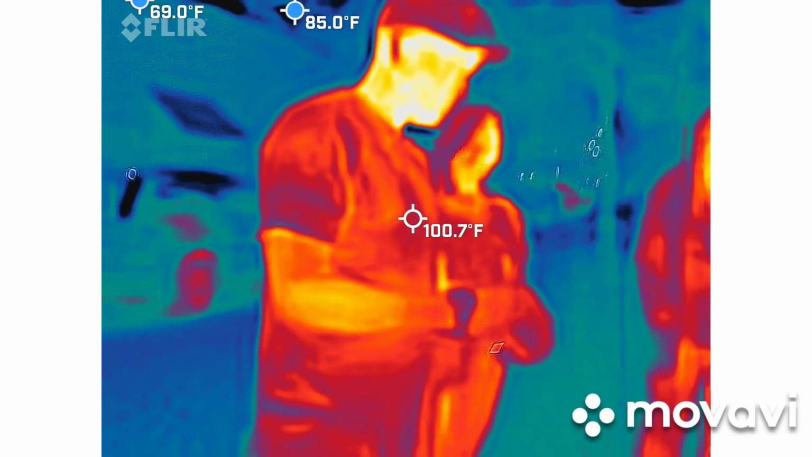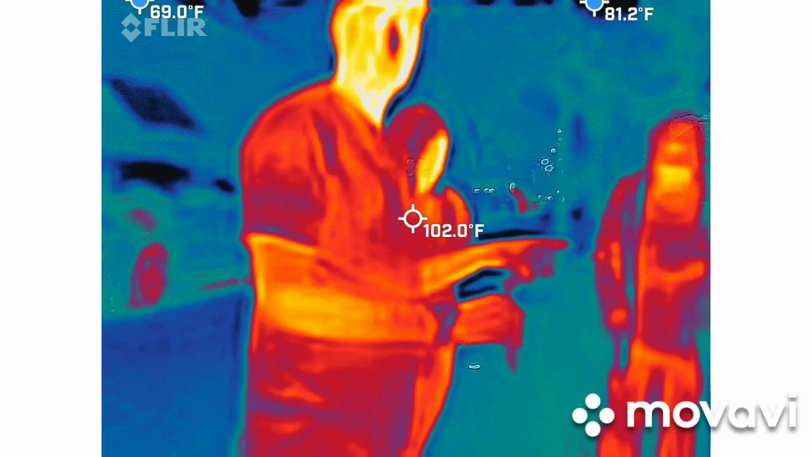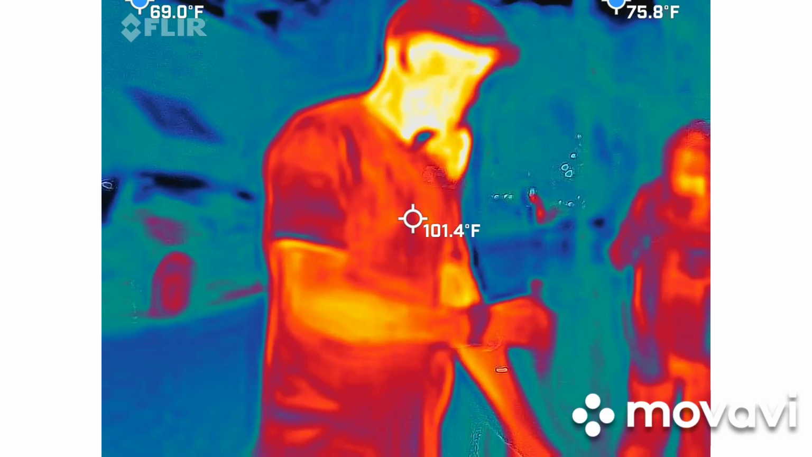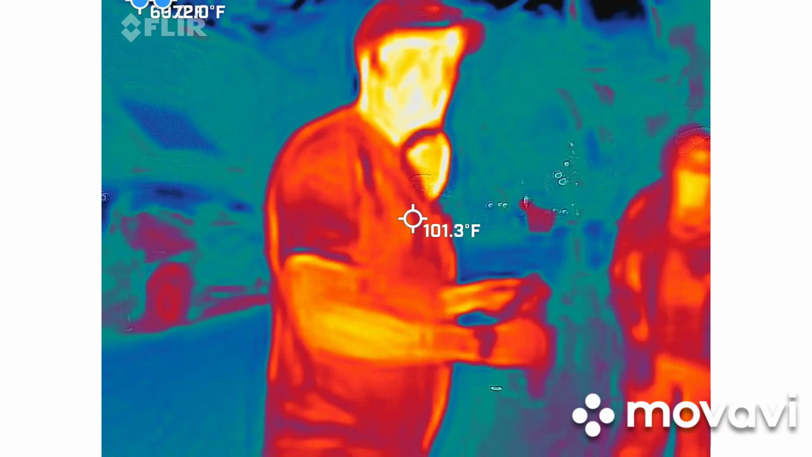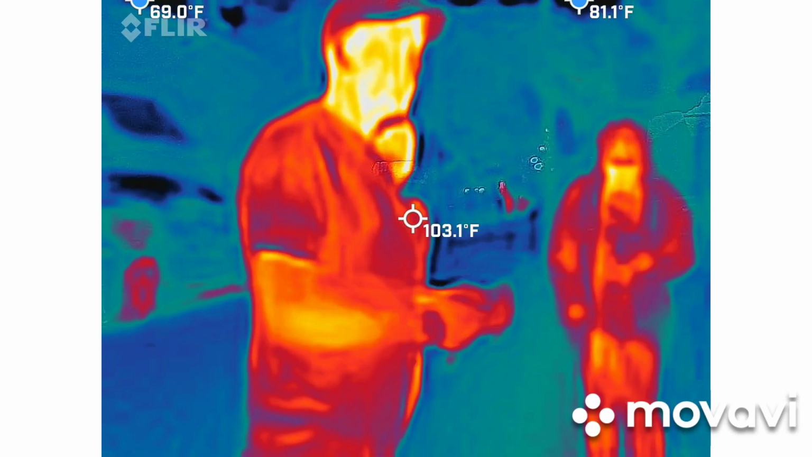Lasers. Why do we use lasers? First off, Matt's camera can see these lasers really, really well. You guys can see the dots on the ground, but you can't see the lasers themselves until something passes through it. So the person that has these, Mary, you're going to be working with Matt, so that way he can actually see what's going on through here.